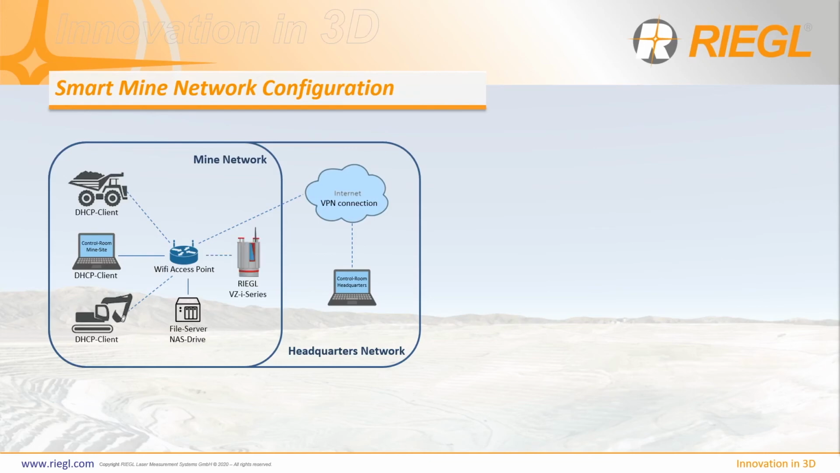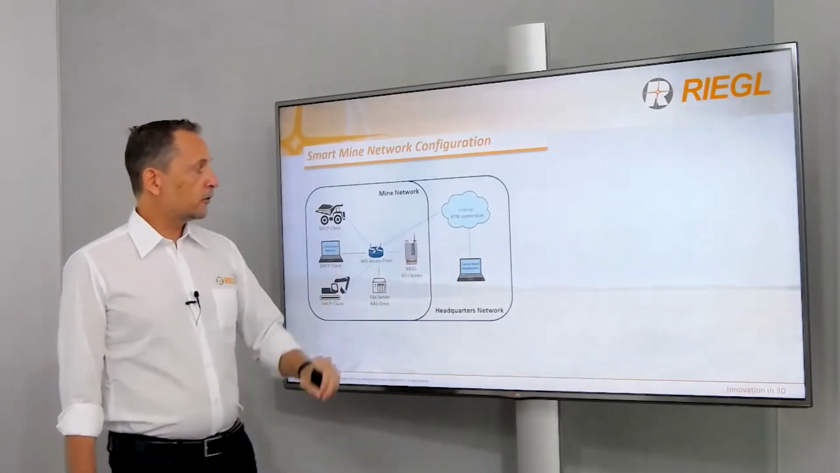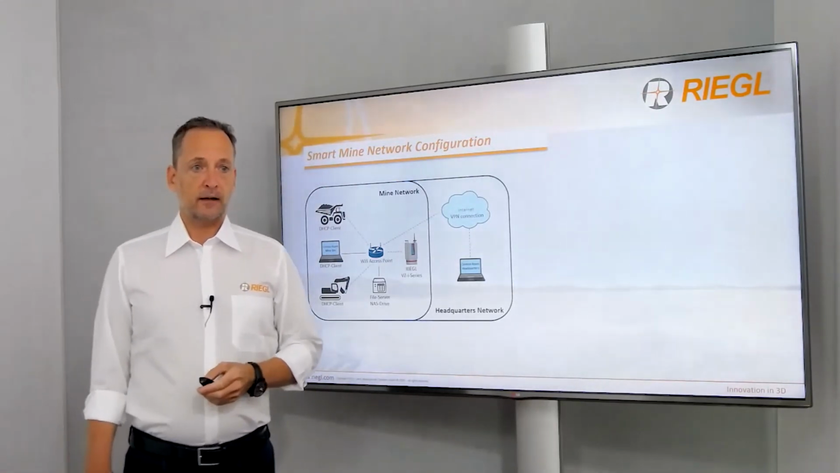Also, our RIEGL VZI series scanners can be easily integrated in such a network by using our standard interfaces, TCP/IP LAN interface, the wireless LAN interface, or even the LTE module. The scanner itself is a simple Linux computer with an IP address, therefore really easy to integrate into the network. Once the scanner is integrated, it can be remotely operated from anywhere inside that network and even from outside with the VPN connection, which means you have worldwide remote access to your scanner.